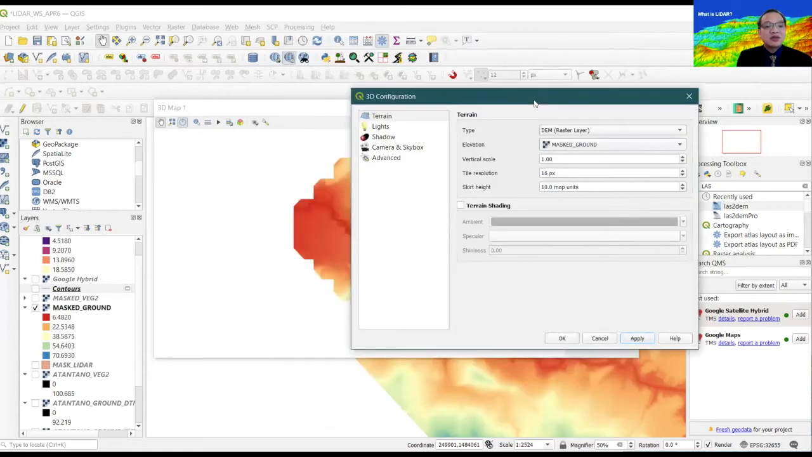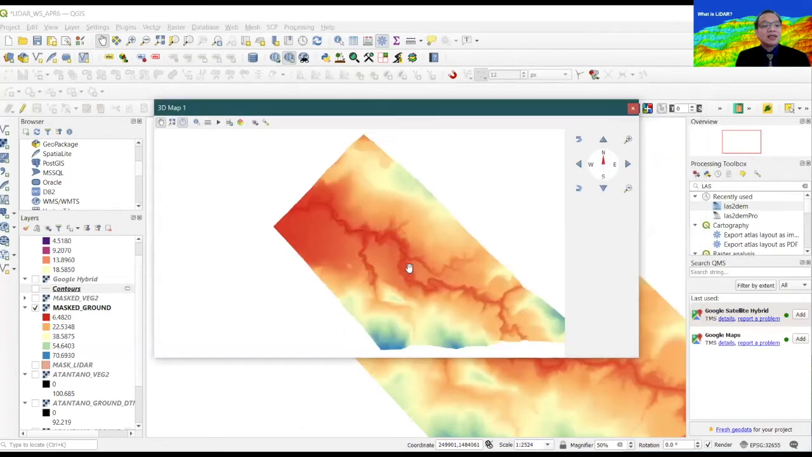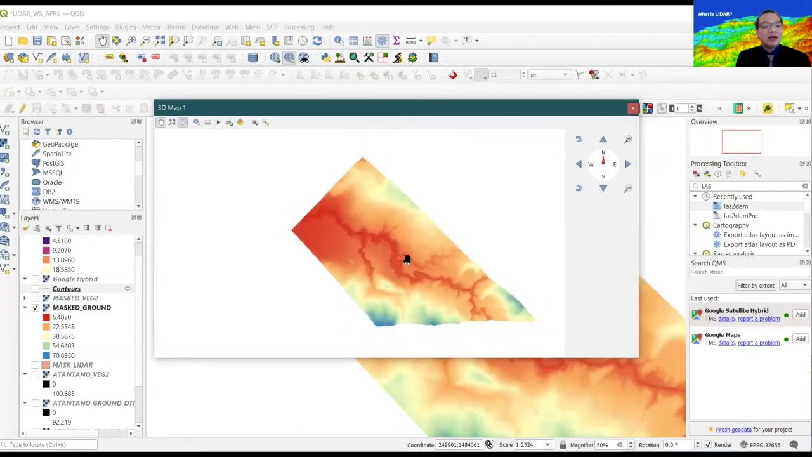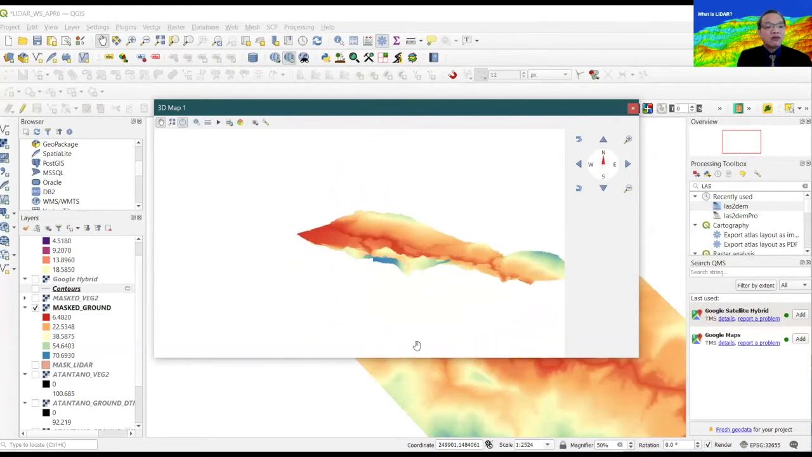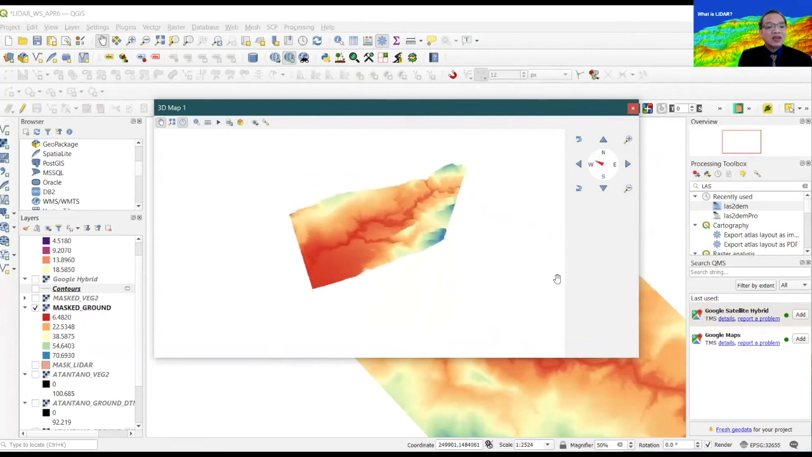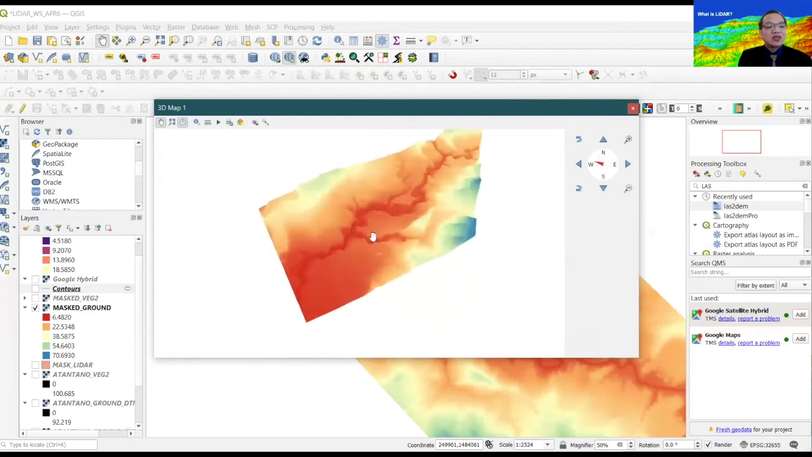And I will set the number of pixels to 512, which is the best amount of pixels to render a particular three-dimensional DEM. I also exaggerate the vertical scale, for example, to increase the vertical exaggeration of the visualization and apply those quickly. So you can actually have a very decent three-dimensional rendition of that free LiDAR data using free LiDAR software, which is QGIS.